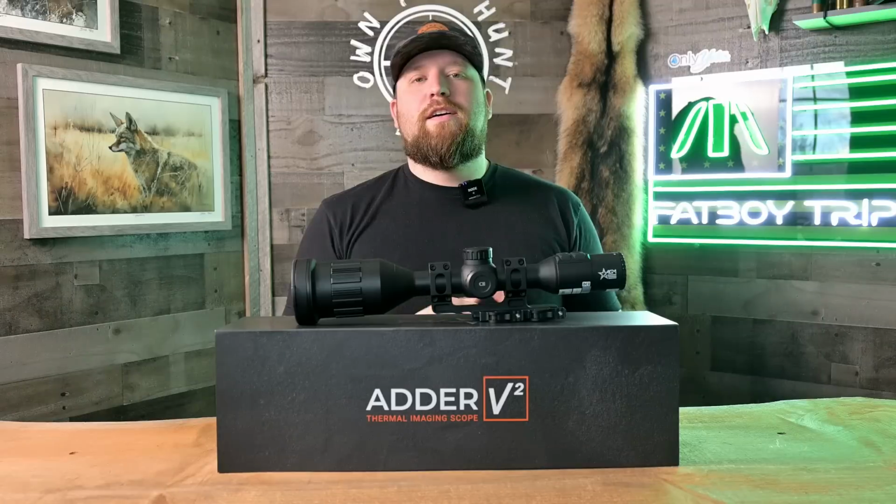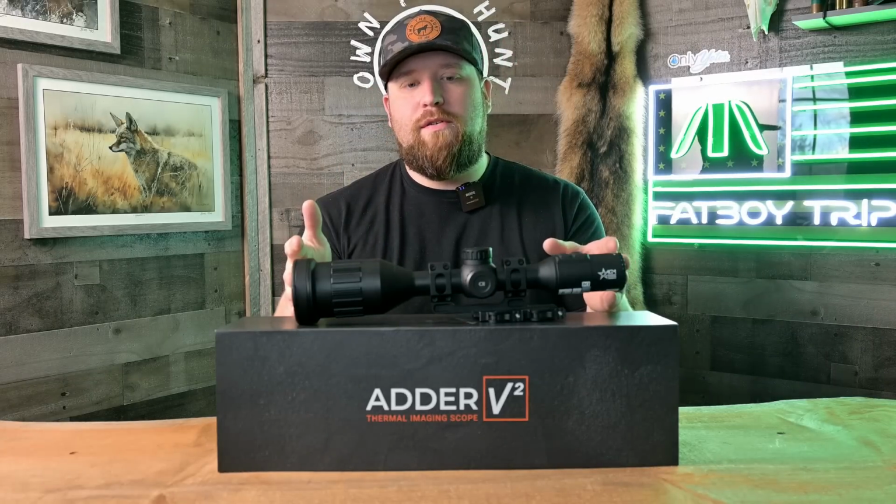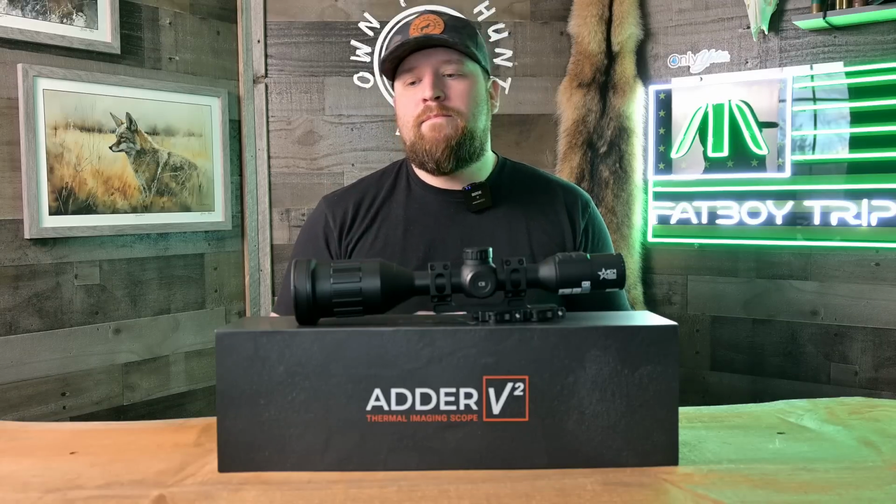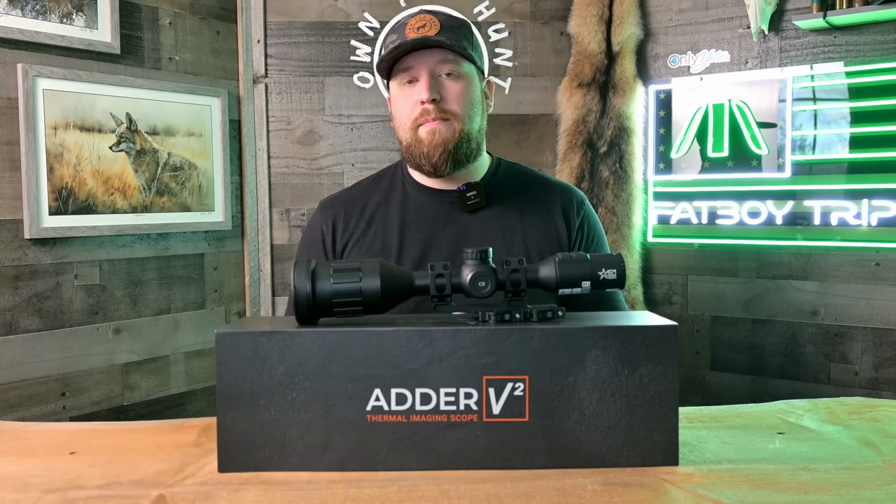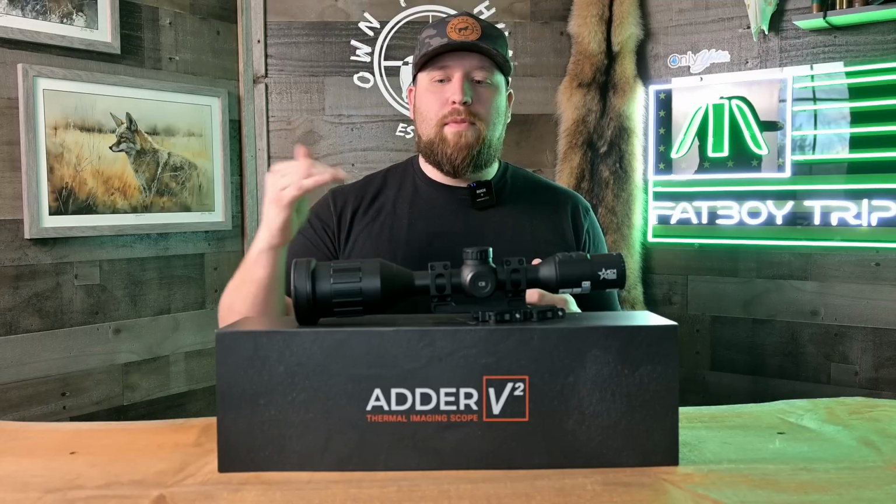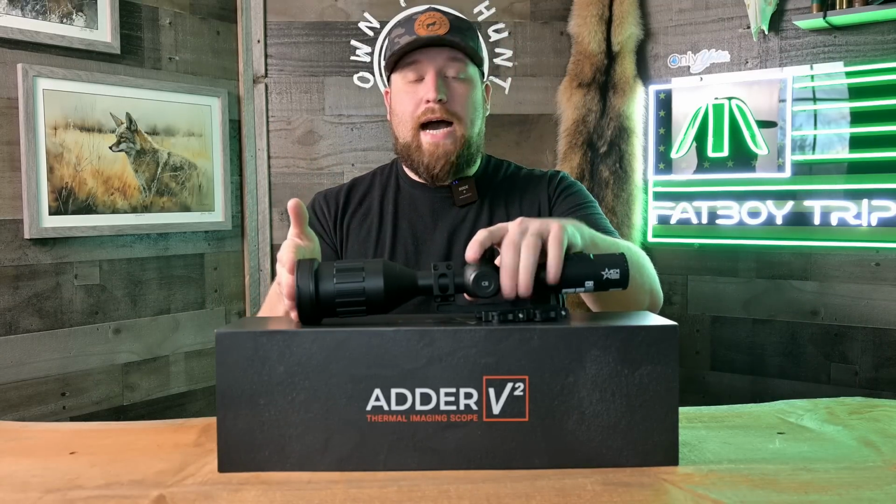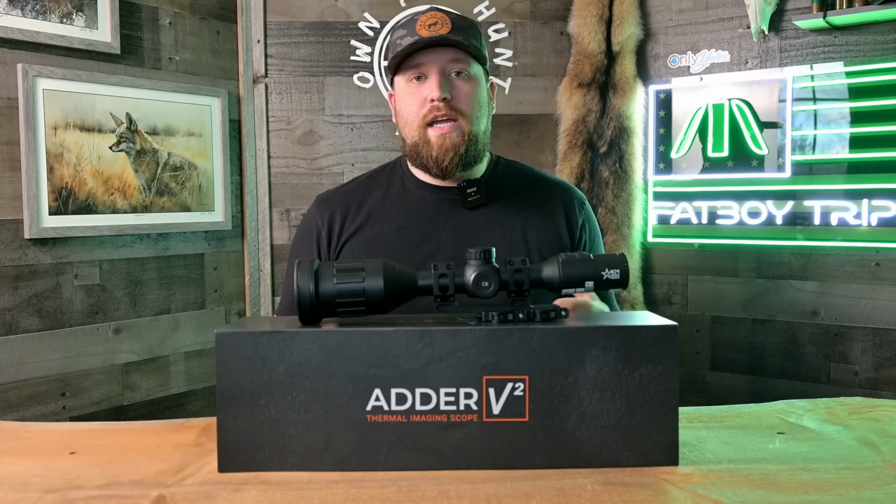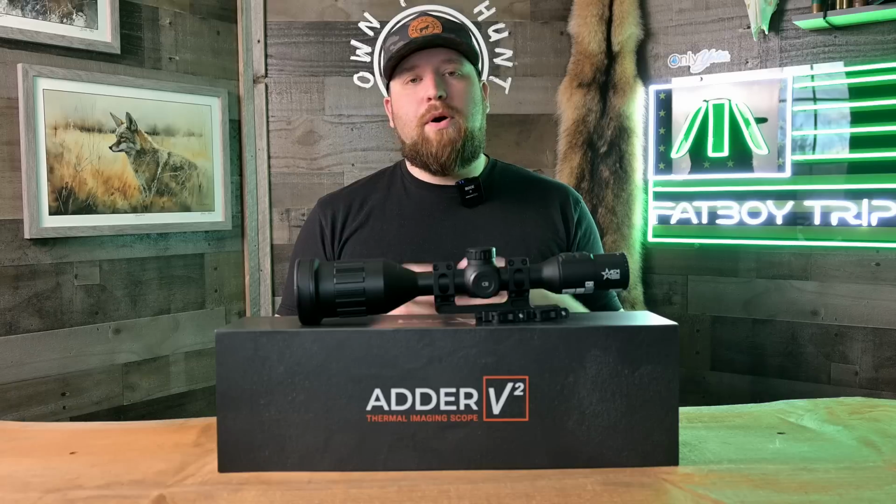Another con on this scope is you could experience suppressor bloom. That's what I'm calling it anyway. That's not a technical term. What that means is, because this has a low base mag of 2.5x, when the scope's on base mag, depending on your barrel length, if you have a 20, 22, 24 inch barrel plus a suppressor on the end, depending on the diameter of your suppressor, you might potentially see some heat bloom in the bottom portion of your display. I don't like that. I don't want that in my video feed. I don't want to be seeing that when I'm looking through the scope. You may not care, but it's possible with this scope.